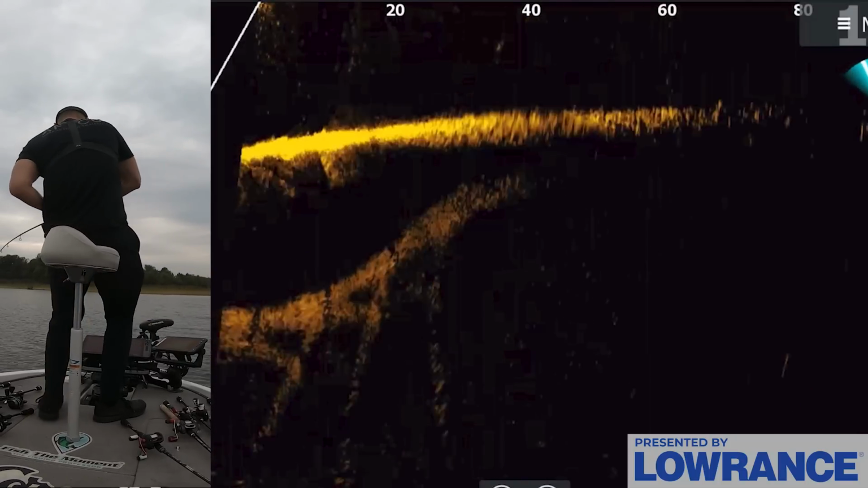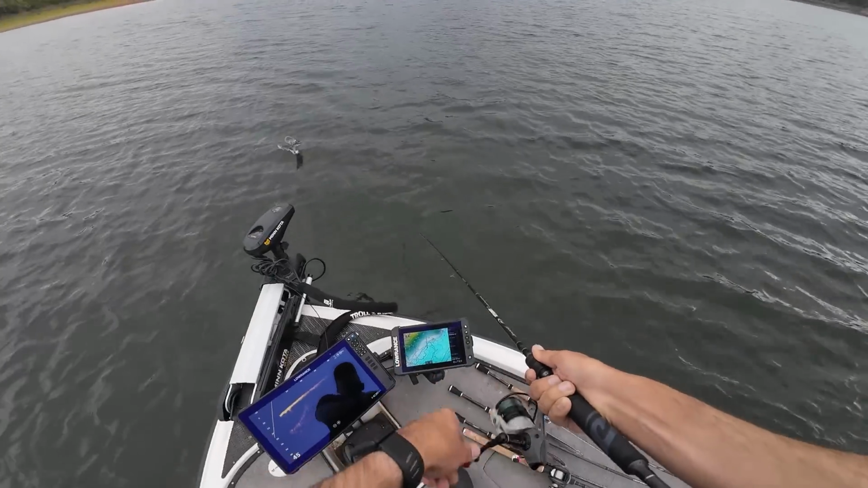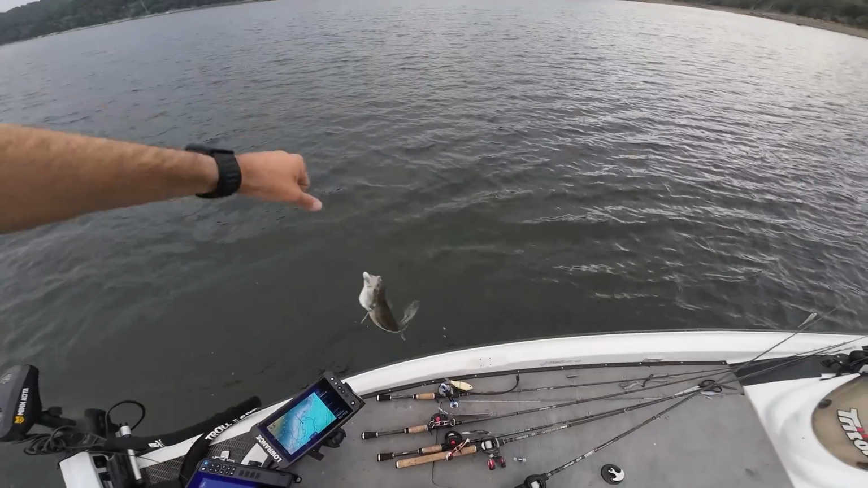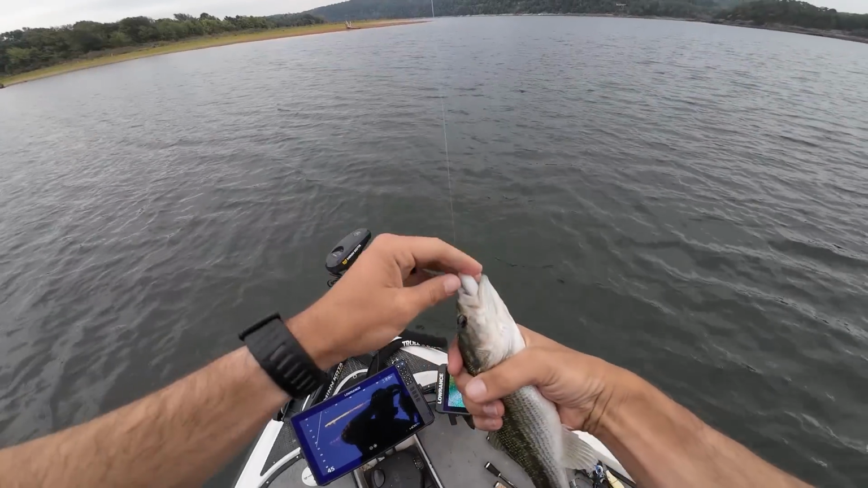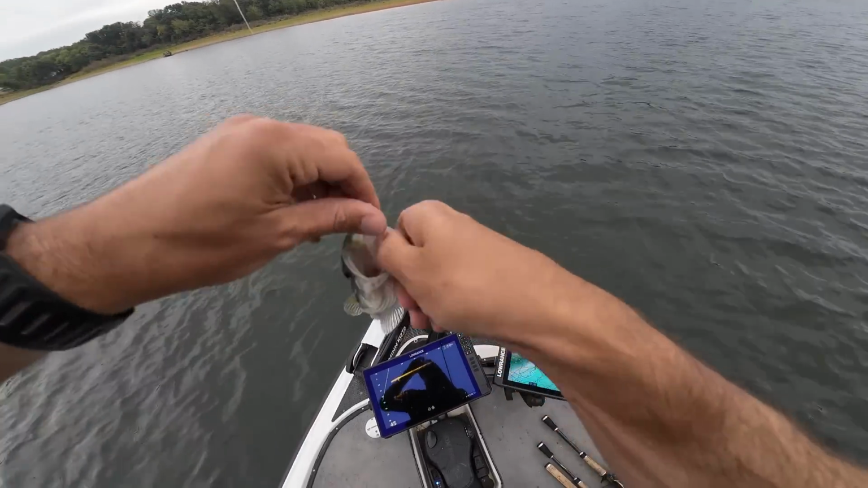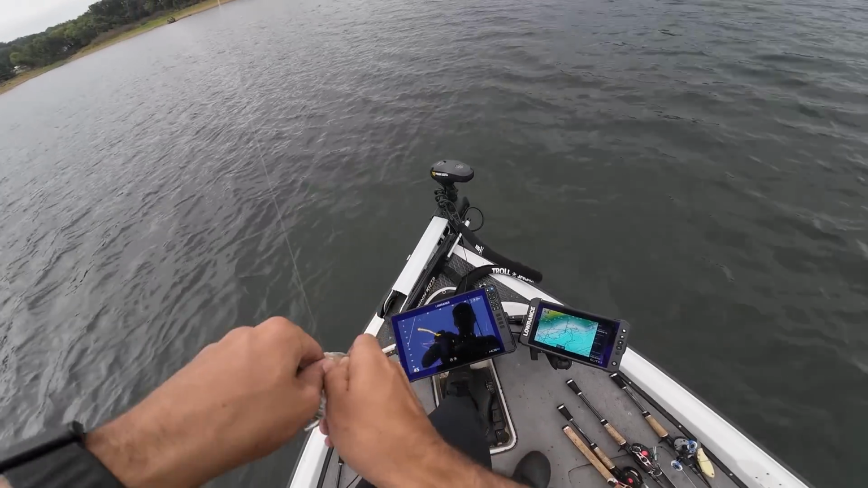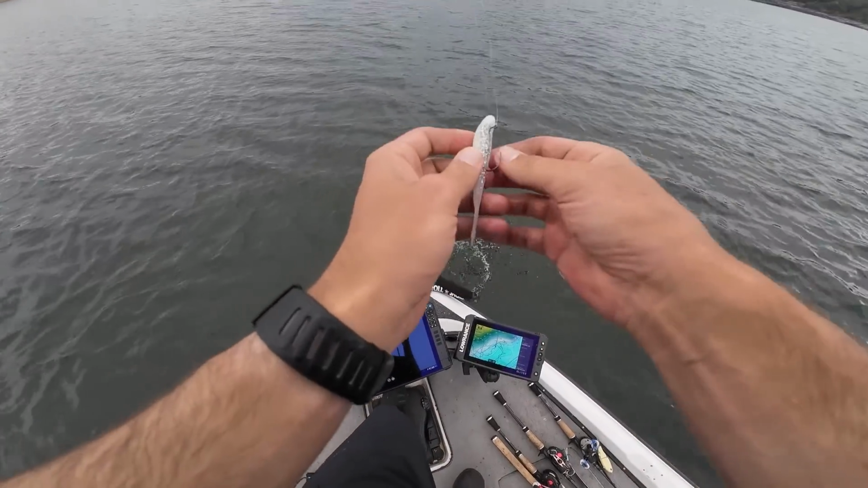There we go, finally got one. Dang, followed it long enough, fish. Oh, it's just because they're little guys. There we go. You're seeing a bunch of these fish on the graph, guys. And I thought they were on these drops, but I think that what they're doing is they're just randomly roaming out here, and there's a pile of them. You can see them all on the active target here.